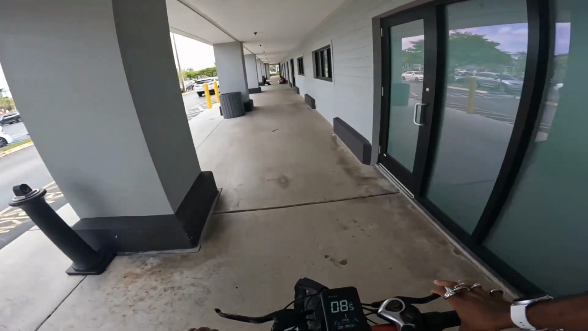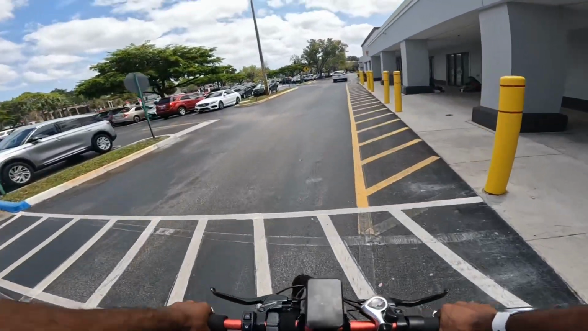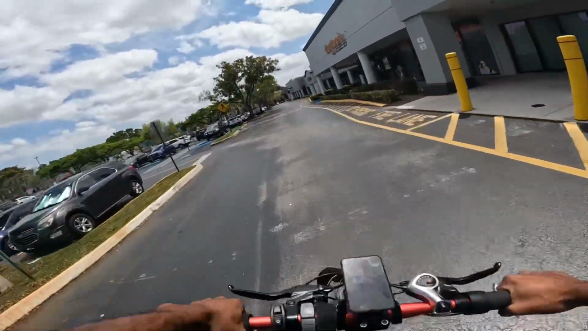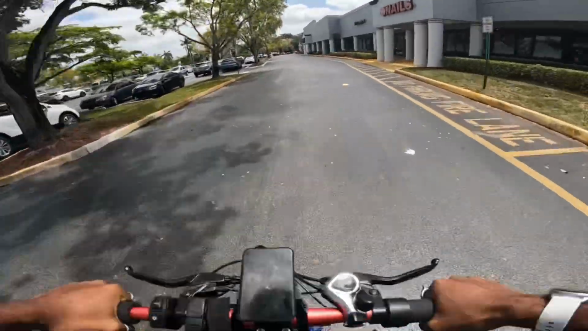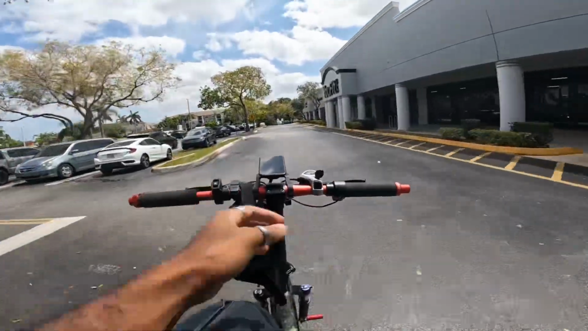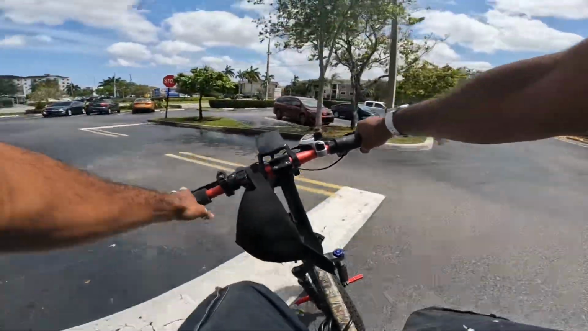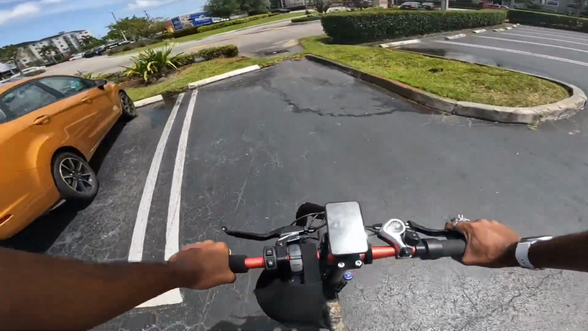Haircut, guys. Just got my haircut. Feeling good, boy. I'm all the way in Moorgate. This is where I used to live. And I head back to Deerfield though. To the train station I go.